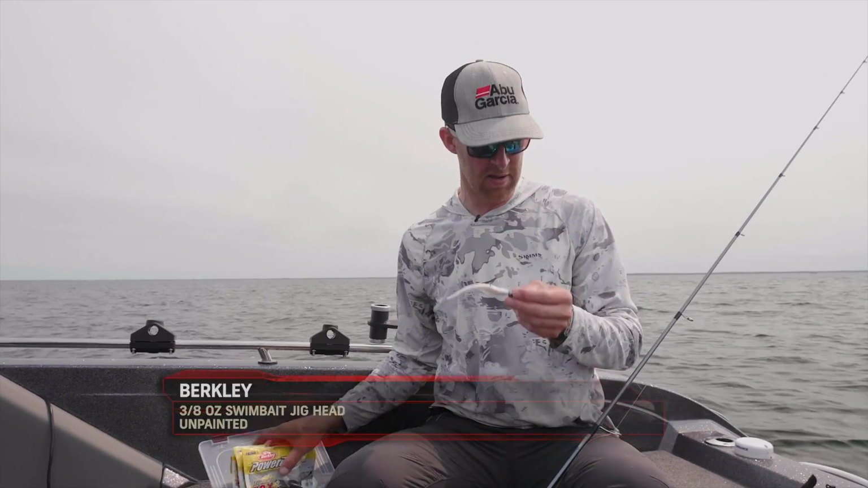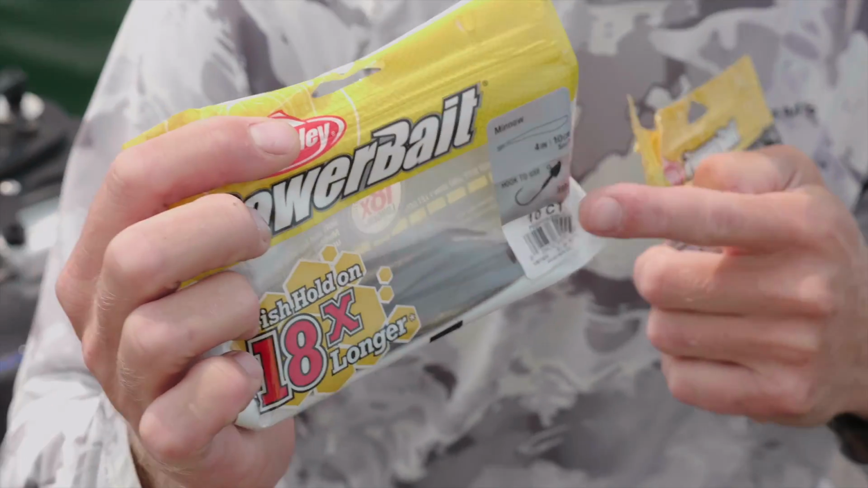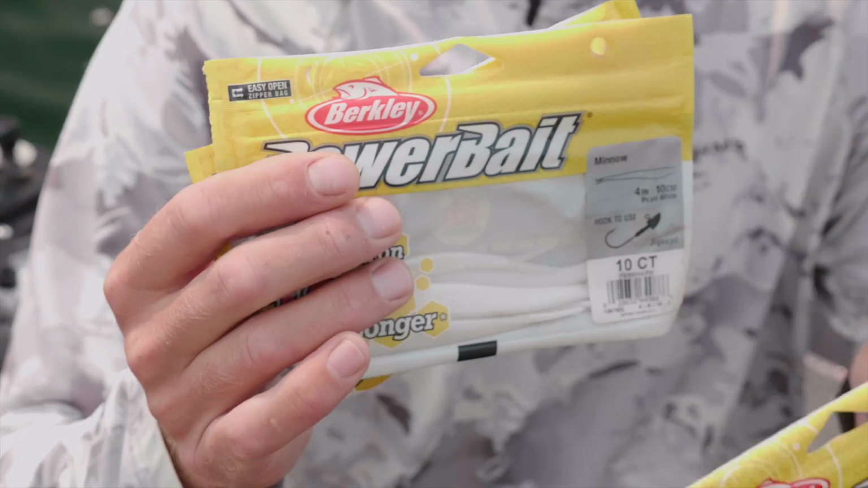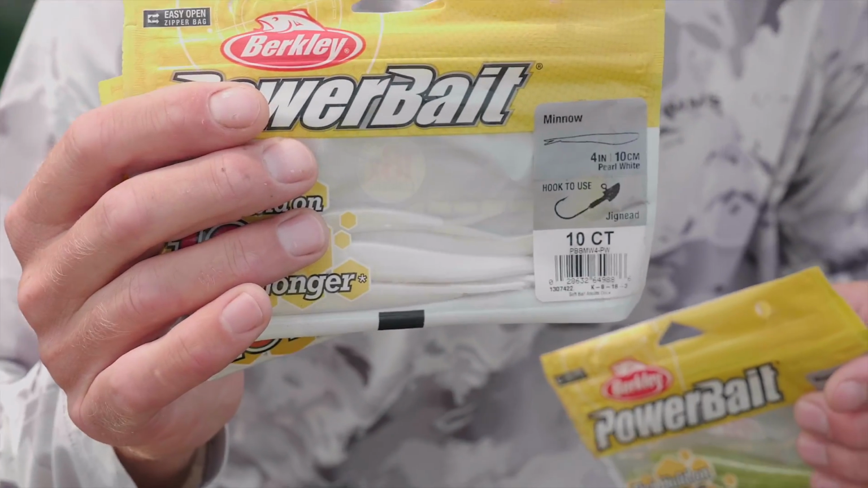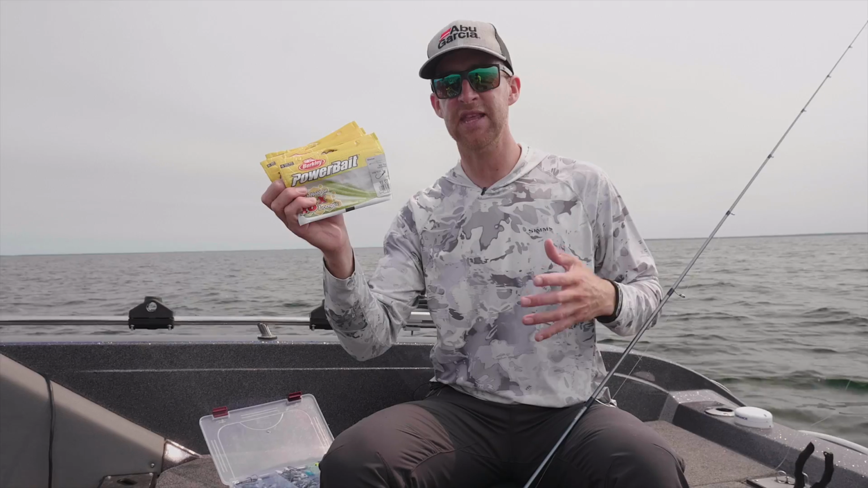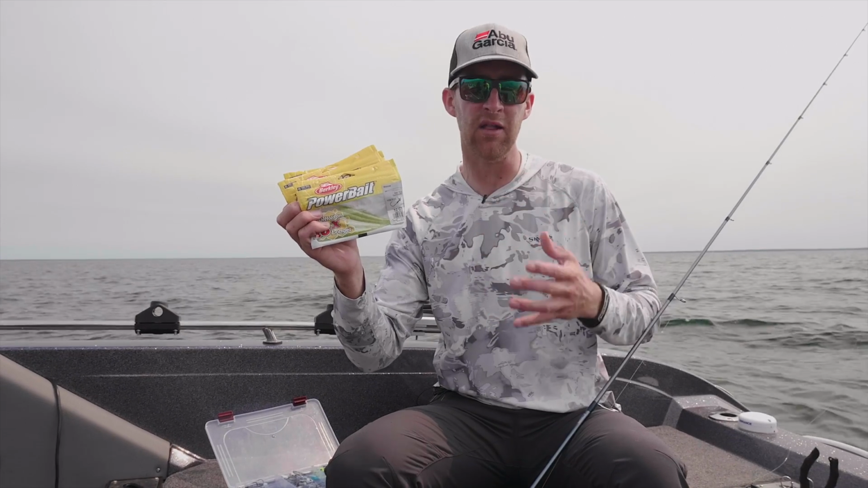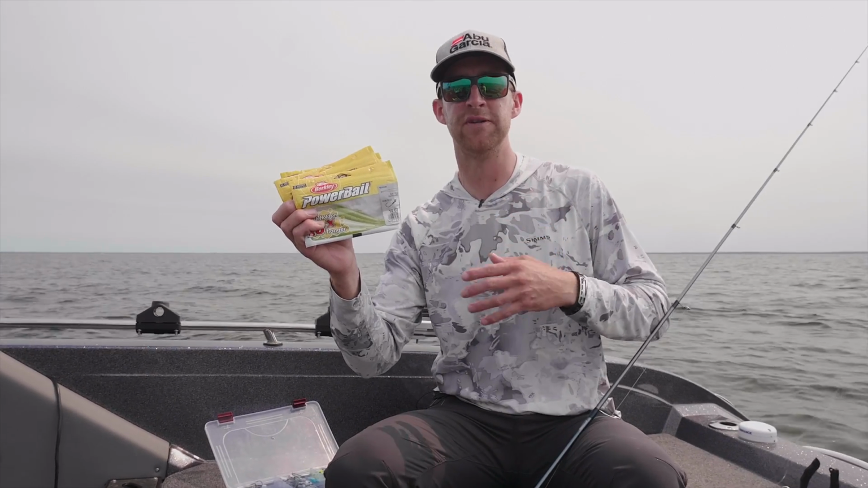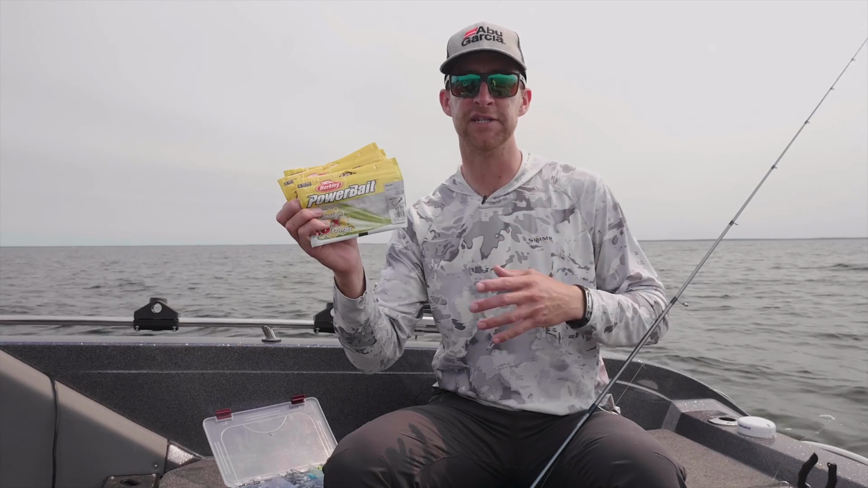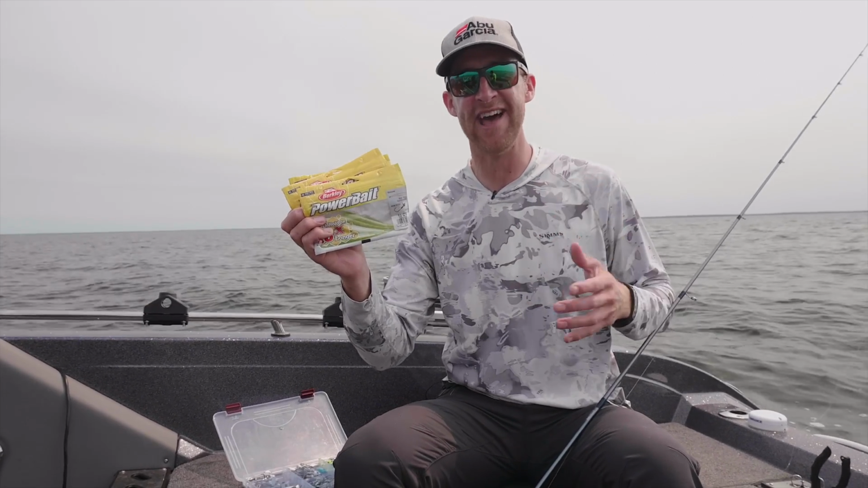As far as color, we've arrived at just a few colors today. One of them is the smelt. The other one I've been using mostly is pearl white. And then even on a really sunny day, the chartreuse shad is a go-to. So basically, using the active target, we get to see pretty quickly the reaction of these fish to our color. And as we start going through them, there's gonna be a specific color that triggers fish, and it might even be hour to hour.